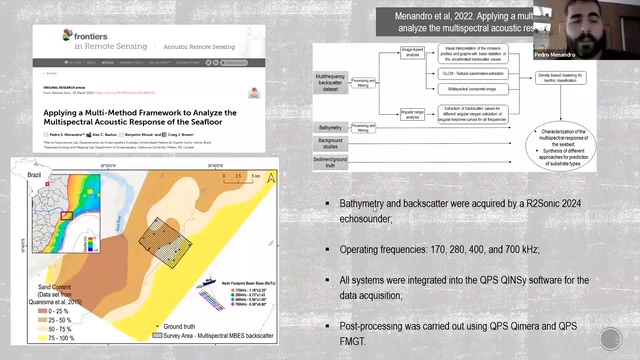The first part is a combined approach using both image-based and angular range analysis. It resulted in this paper, applying a multi-method framework to analyze the multispectral acoustic response of the seafloor. We evaluated the potential for seabed discrimination using multispectral backscatter data within a multi-method framework.